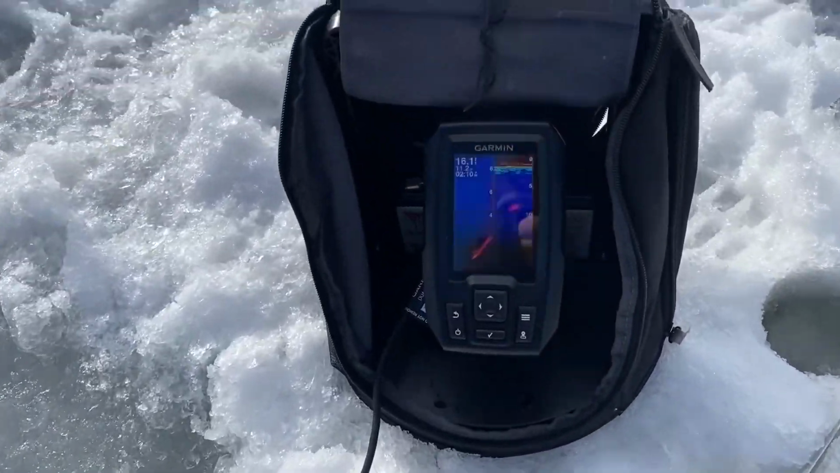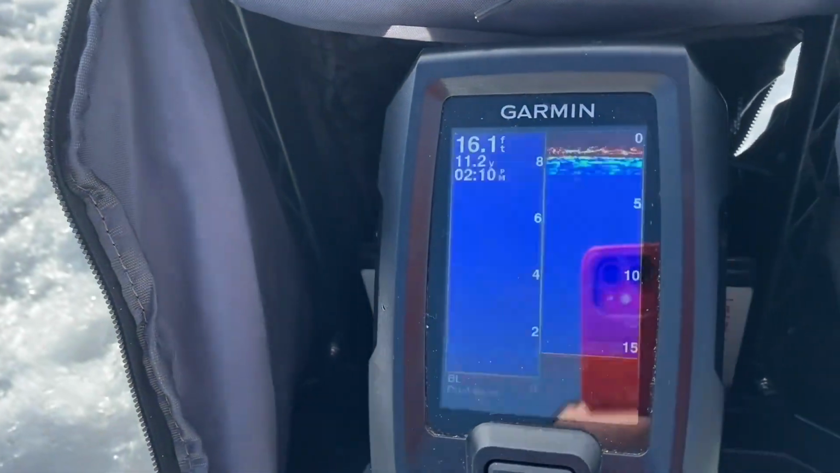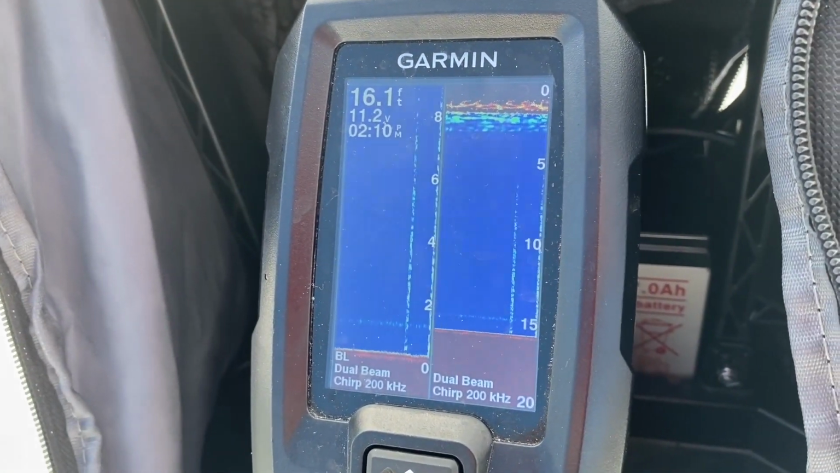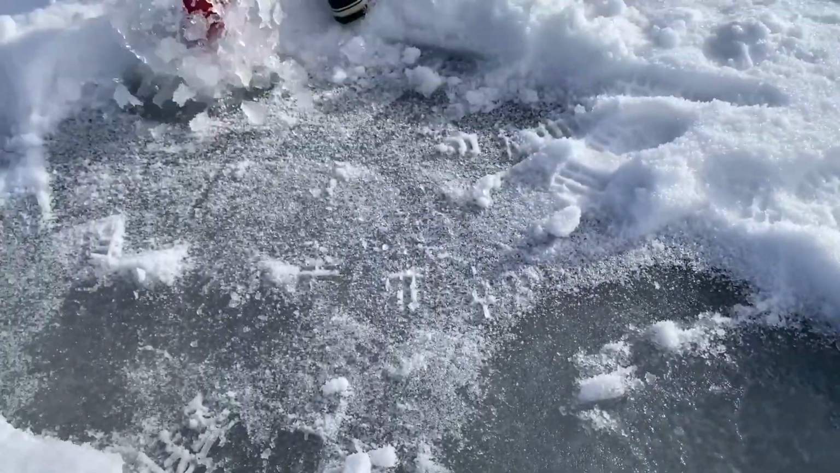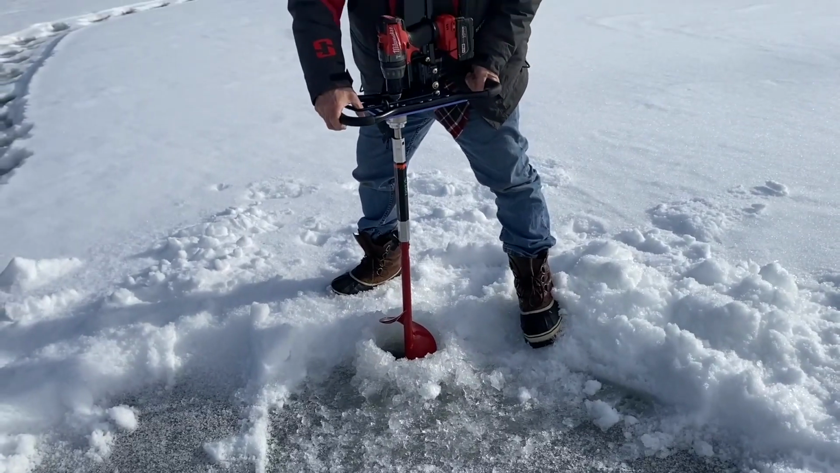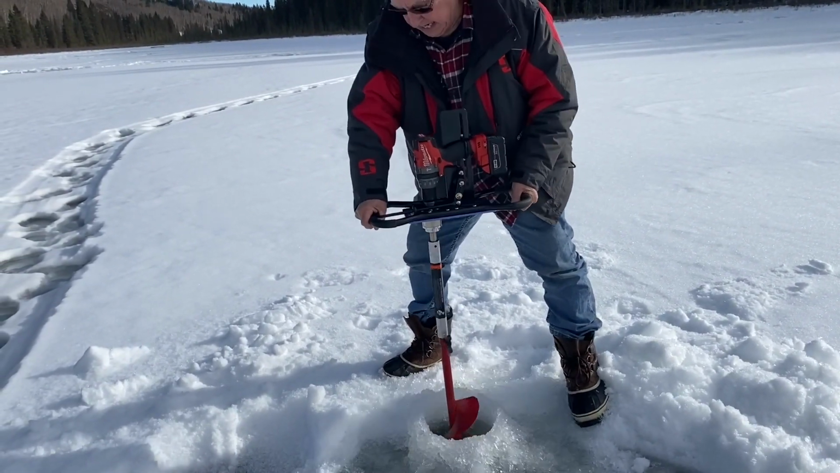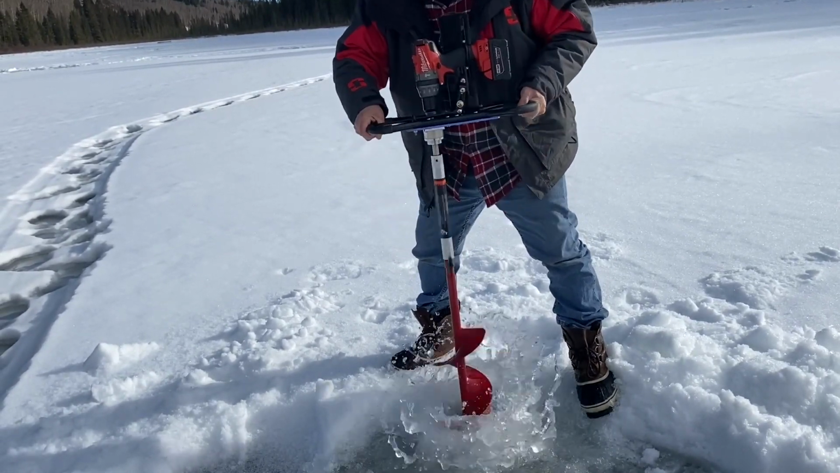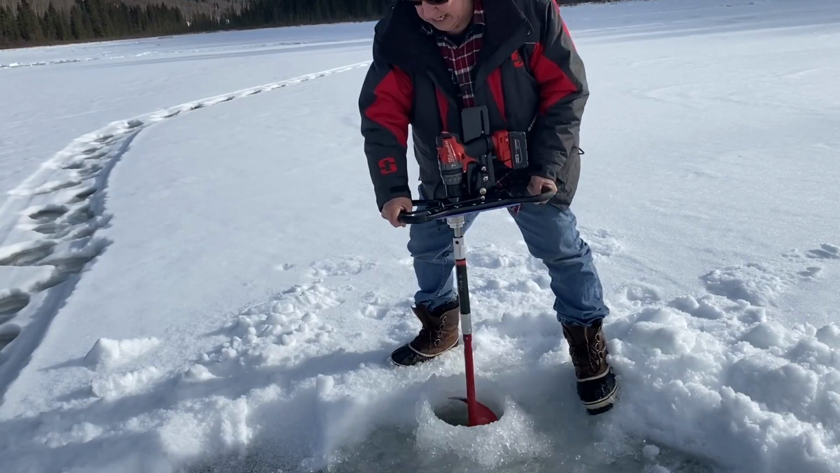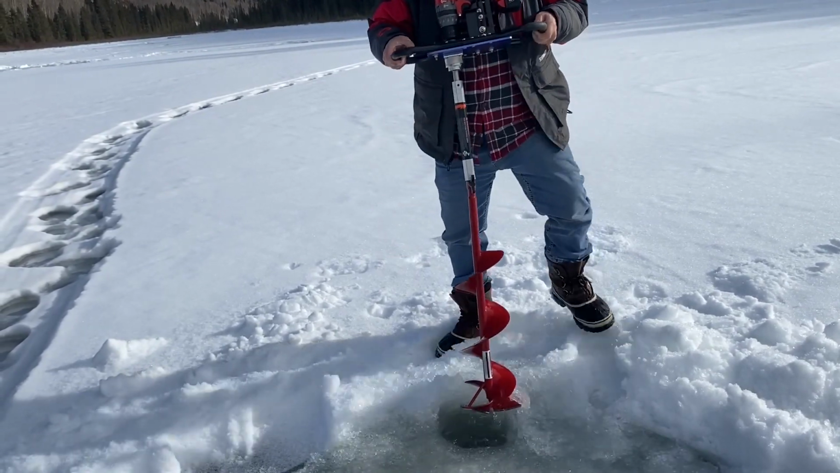Good spot right here. You cleared that hole.